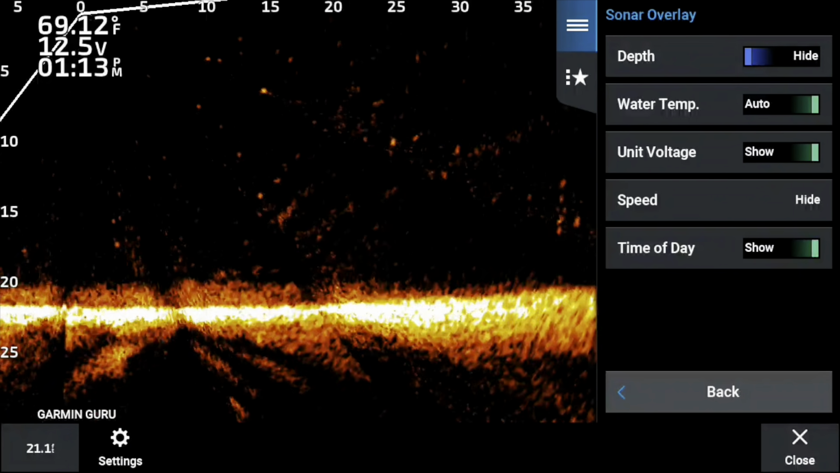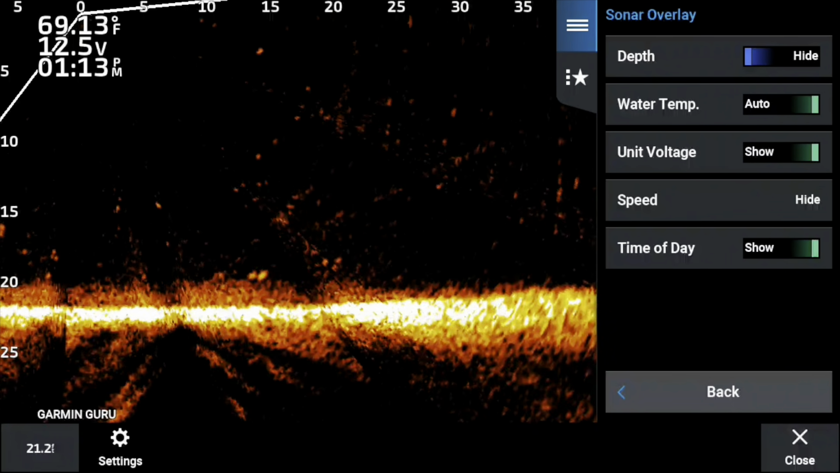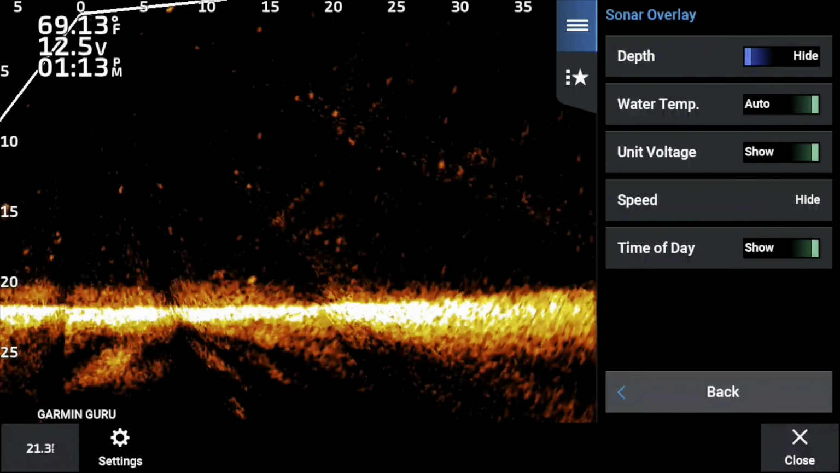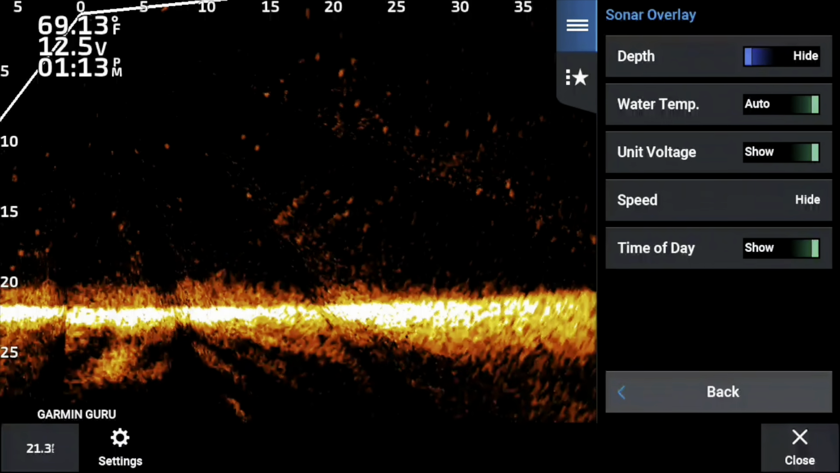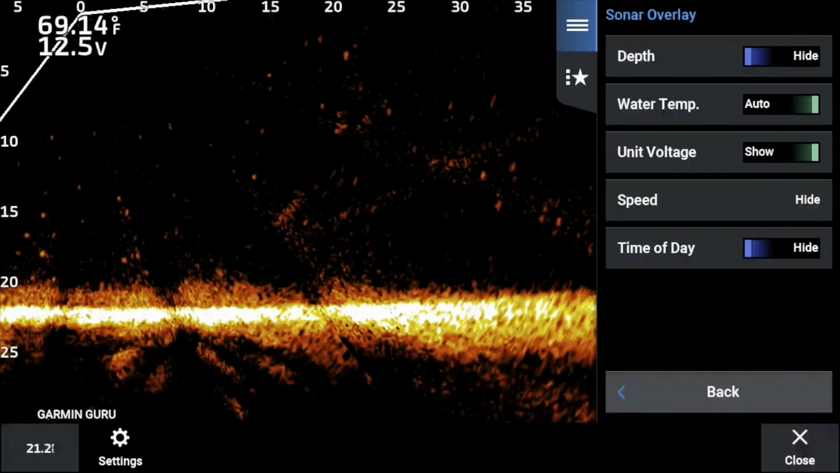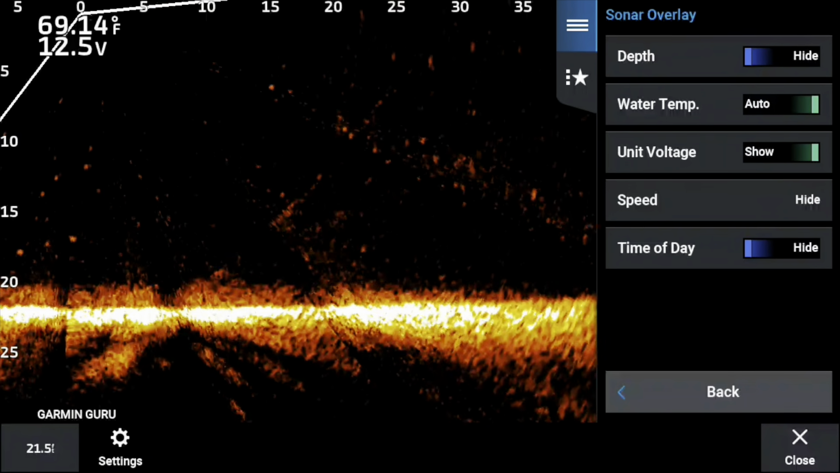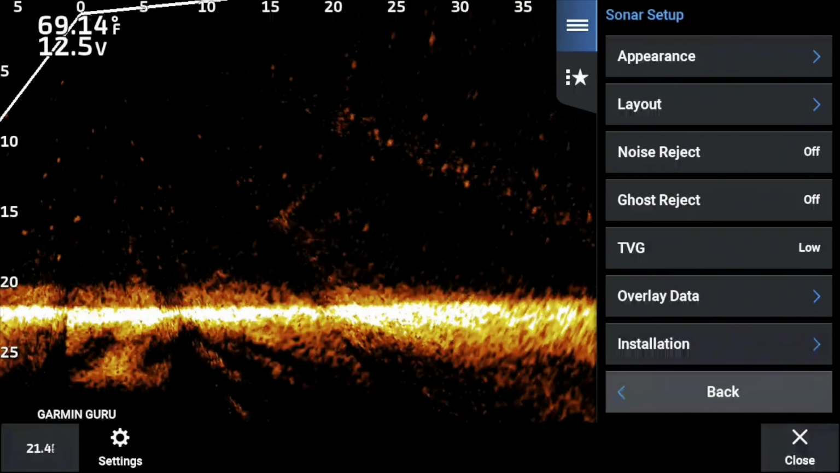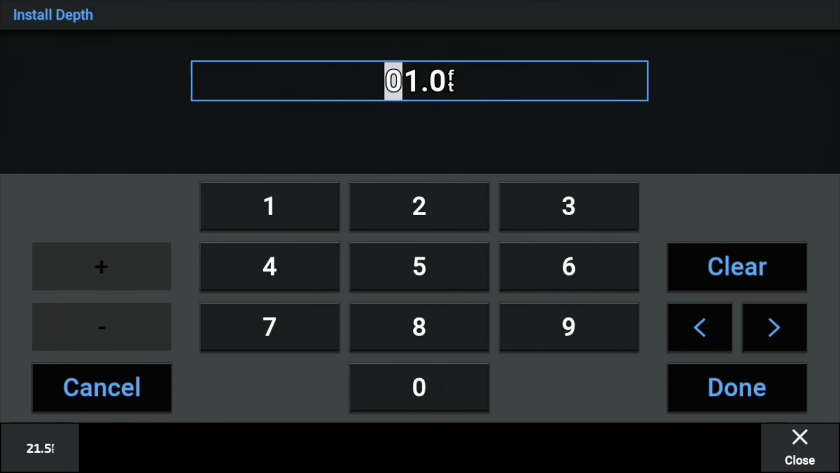As we're dropping in water temperature now, I like to have a constant monitoring of the water temperature. As we're in the summertime when it's just hot water temperatures, I really don't care. Definitely in the spring, the same way. I want to know the water temperature, so I'll leave it on. The unit voltage, I always like it on, but with the new ionic batteries, it's not as big of a deal. Now we're going to get into the install depth.